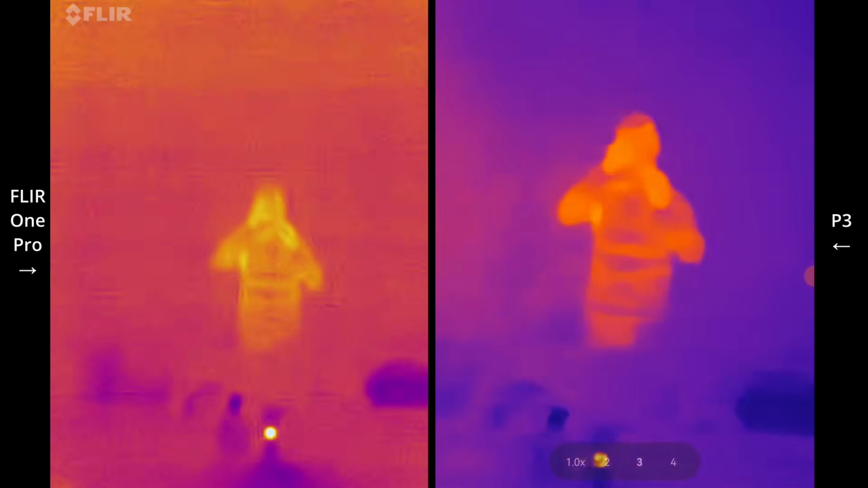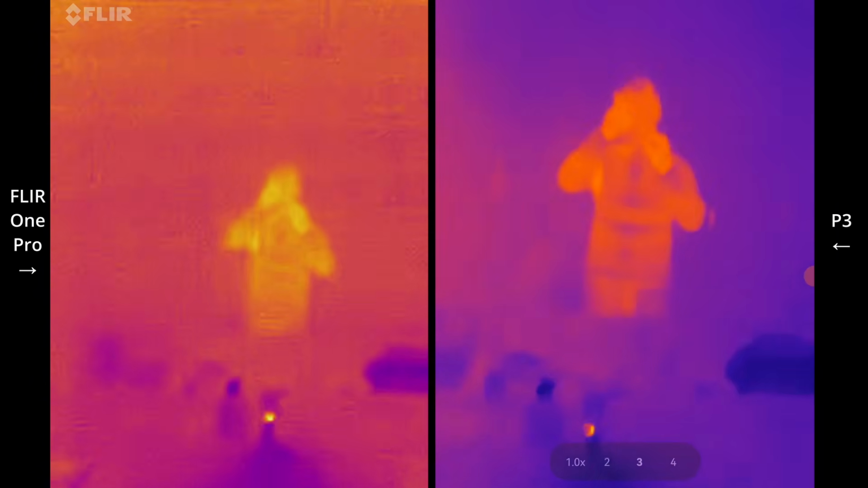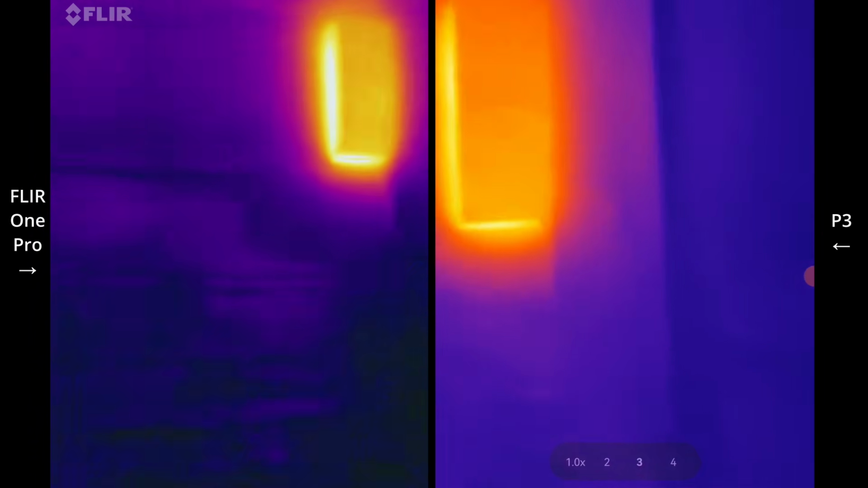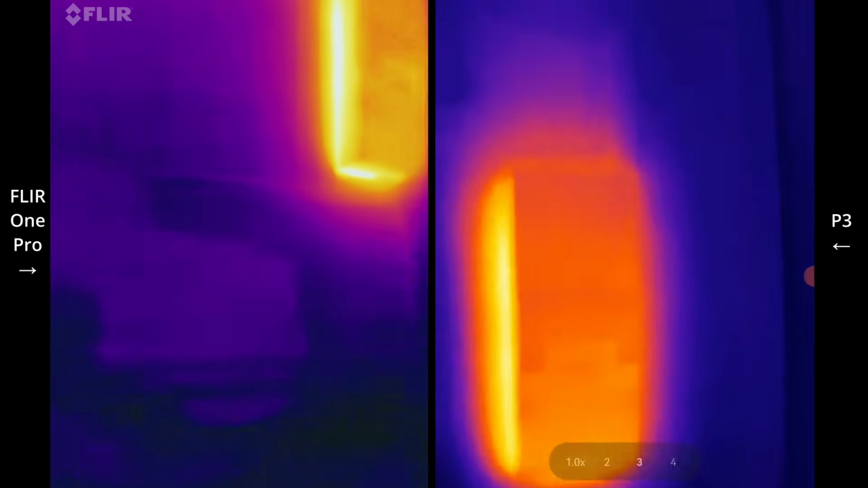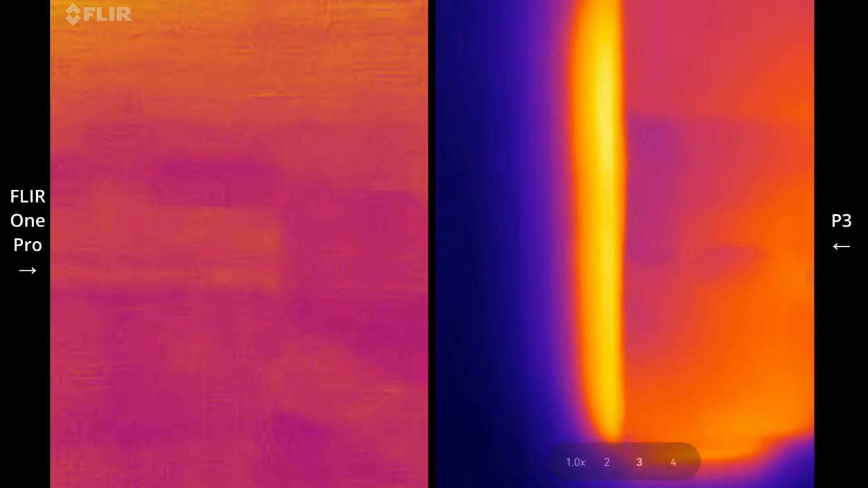It's me in the mirror. And my switchboard. Get really close to it and focus in. Get it quite sharp if I want.